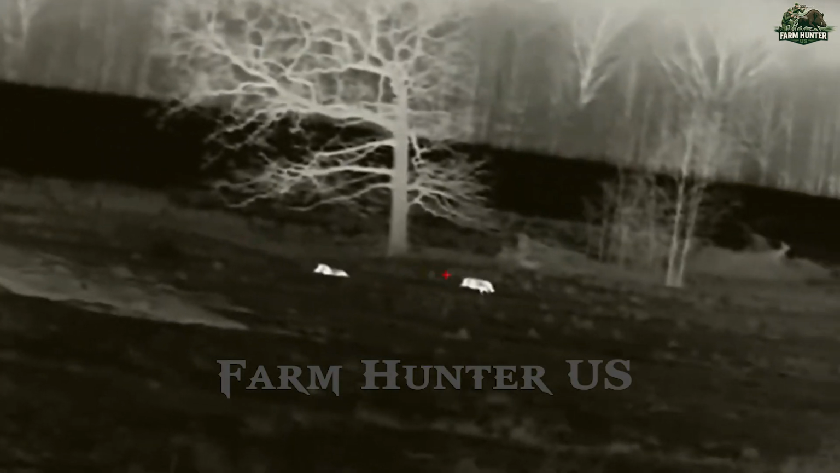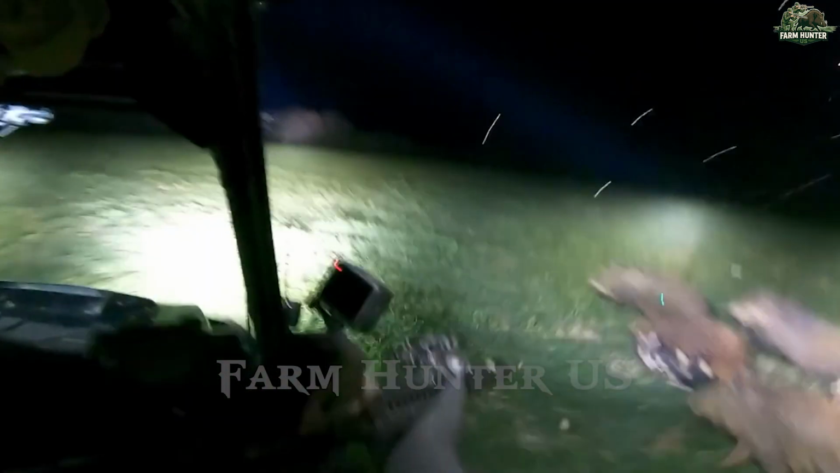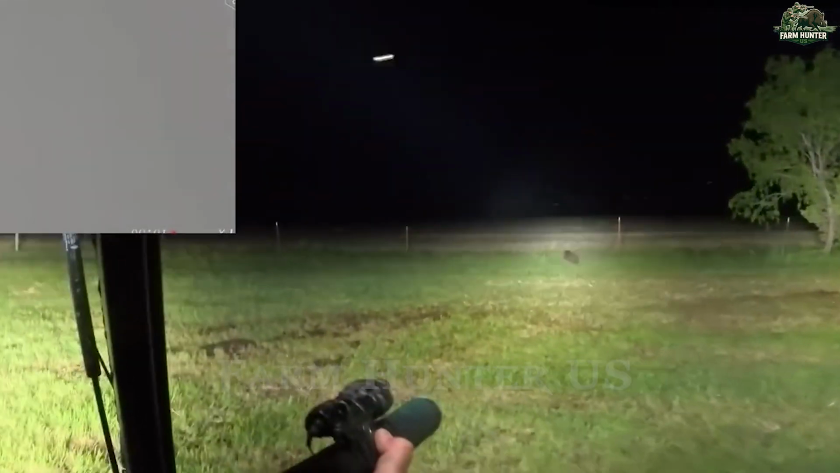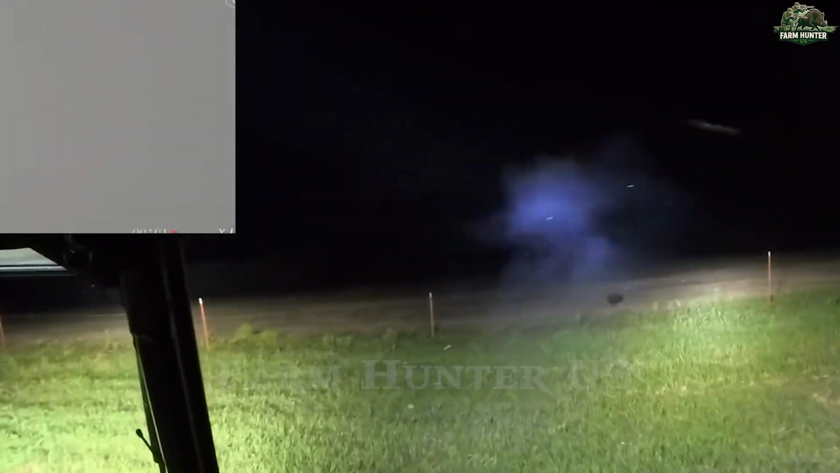Despite the success, it felt like a never-ending battle. Every hunter here understood the challenge. Wild boar populations can double within 4 months if left unchecked. Our haul was decent, but the sheer volume of these animals made it feel like we barely scratched the surface.